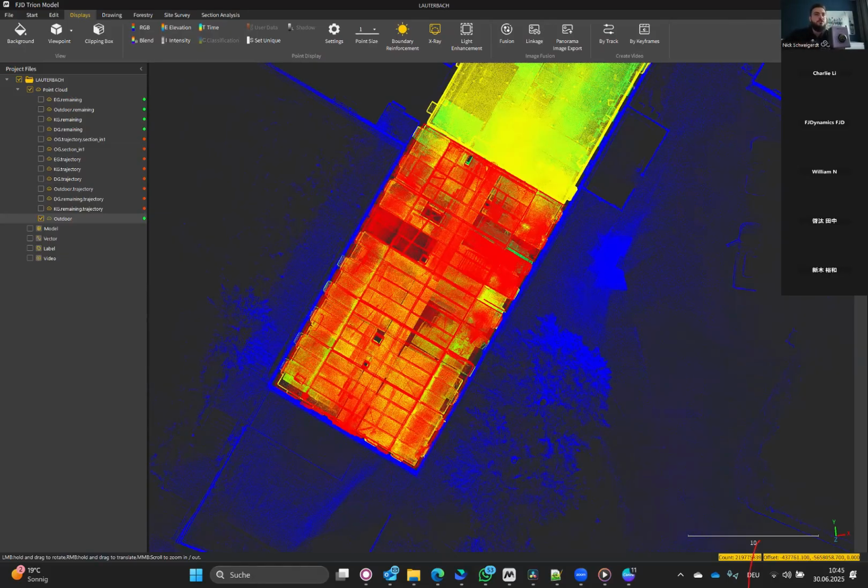Okay, next question. Gaussian splatting? No.